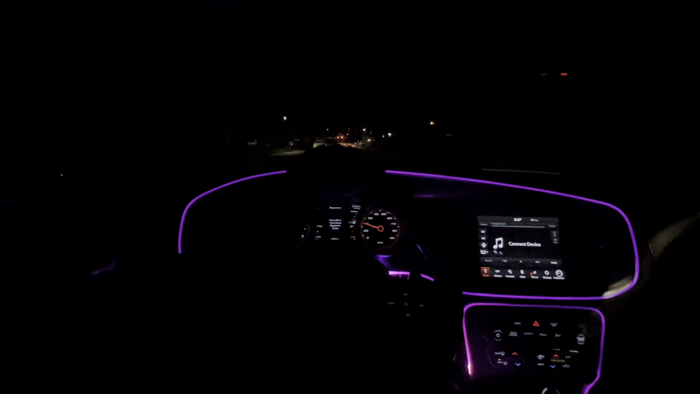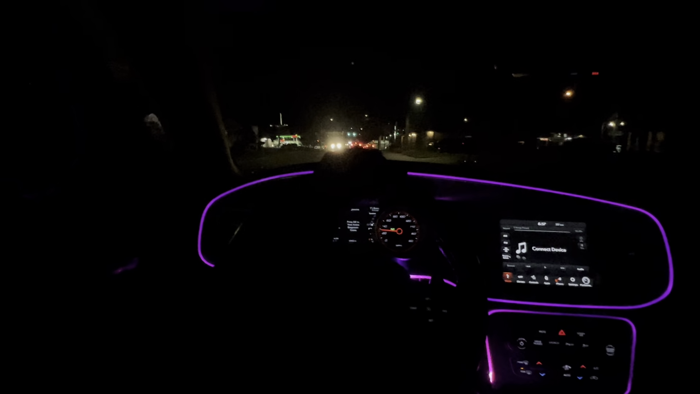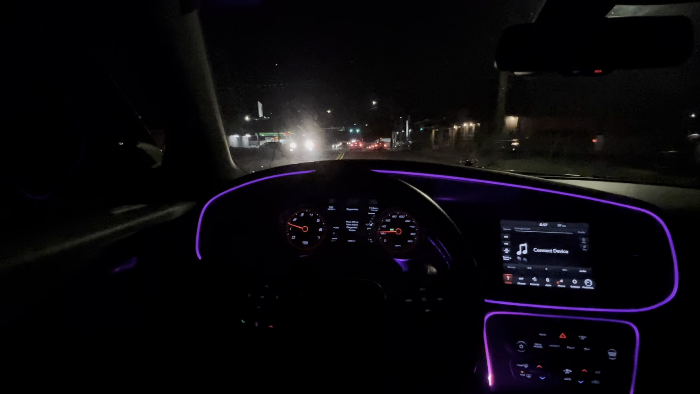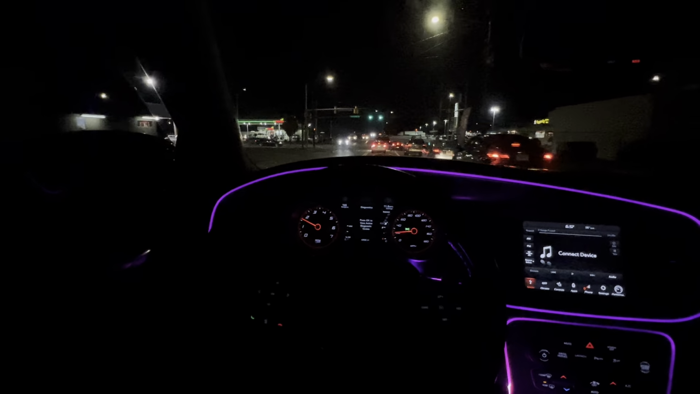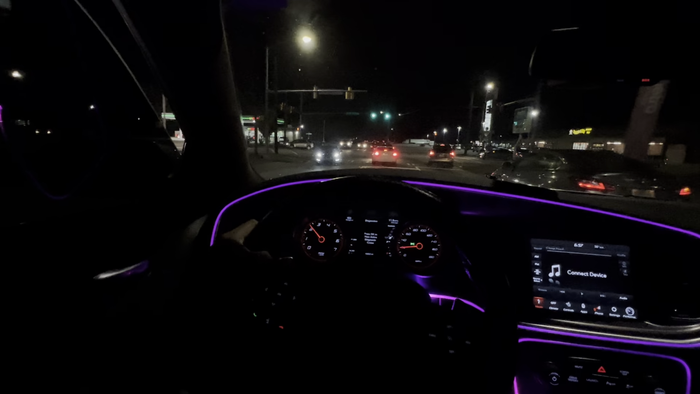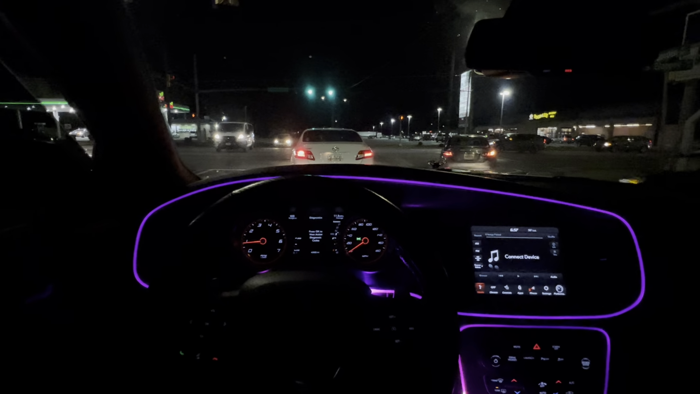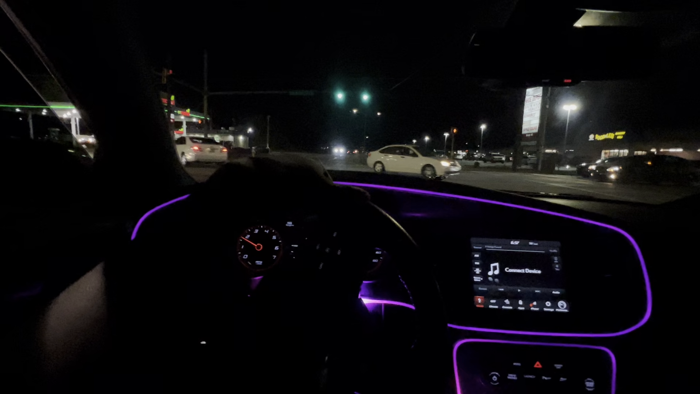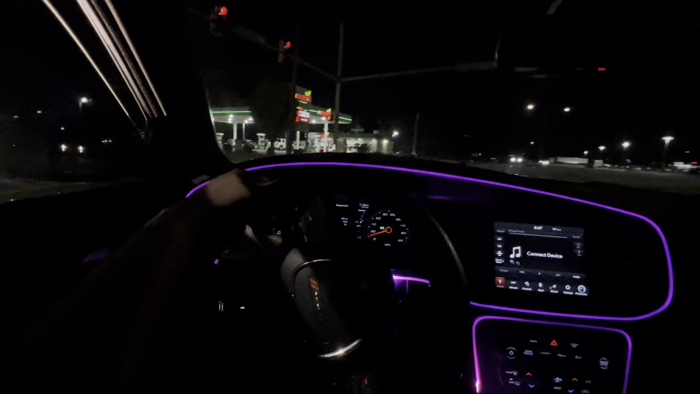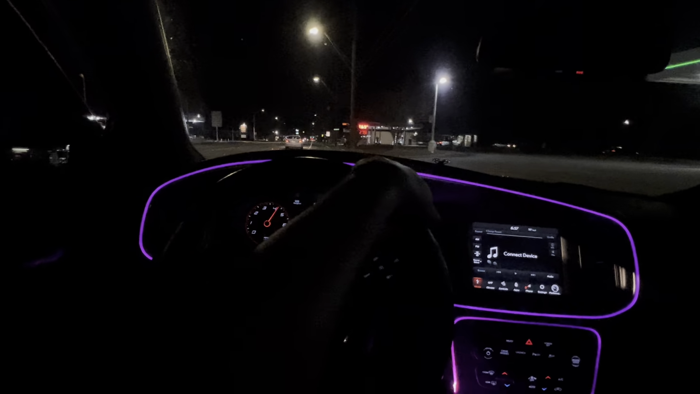Lights on, crazy. You probably thought I was 12, seeing these Charger lights up. But tighten up, boy. It's pitch black, you got the lights on. It's different when the sun going down, but when it's pitch black outside, come on now. Do yourself a favor, man. It's a little street time, nighttime POV, man.